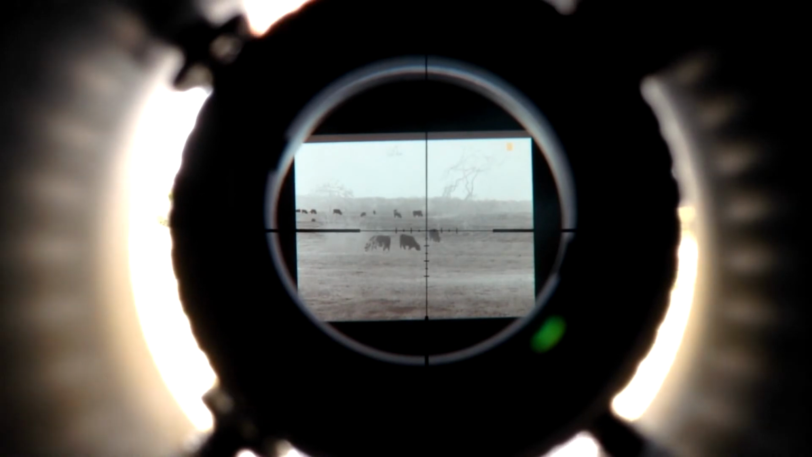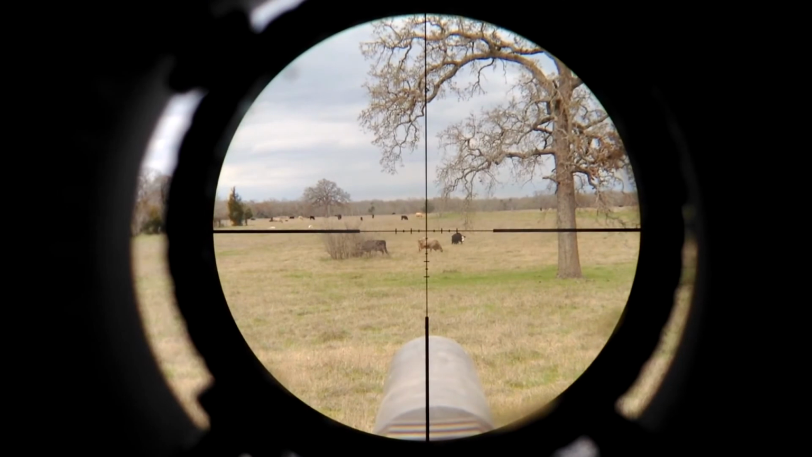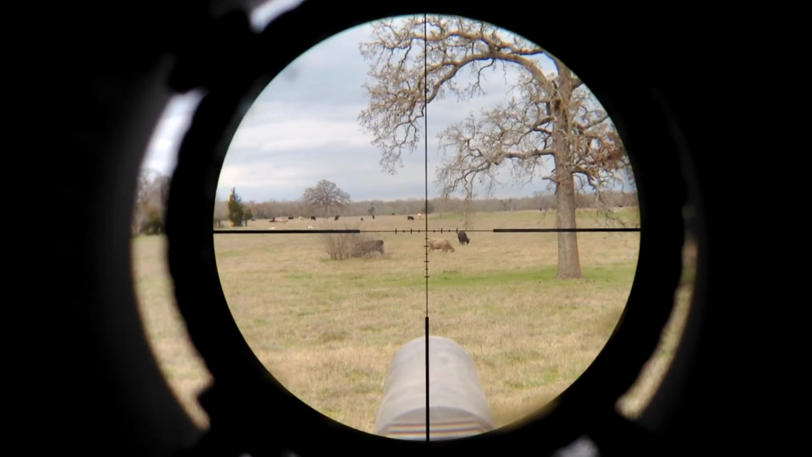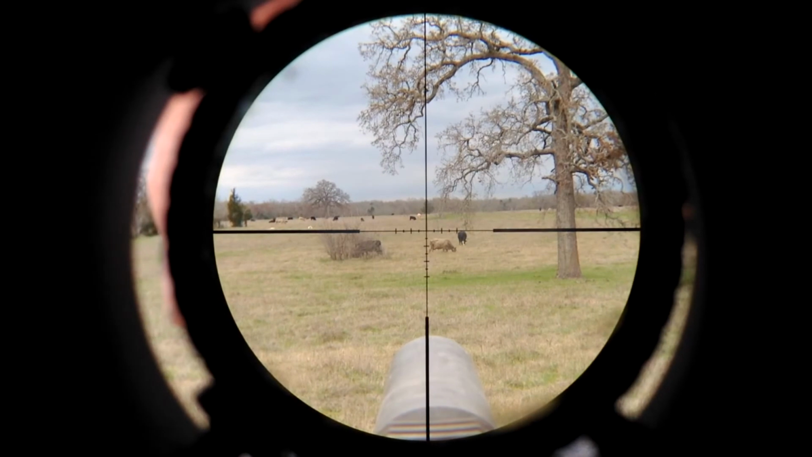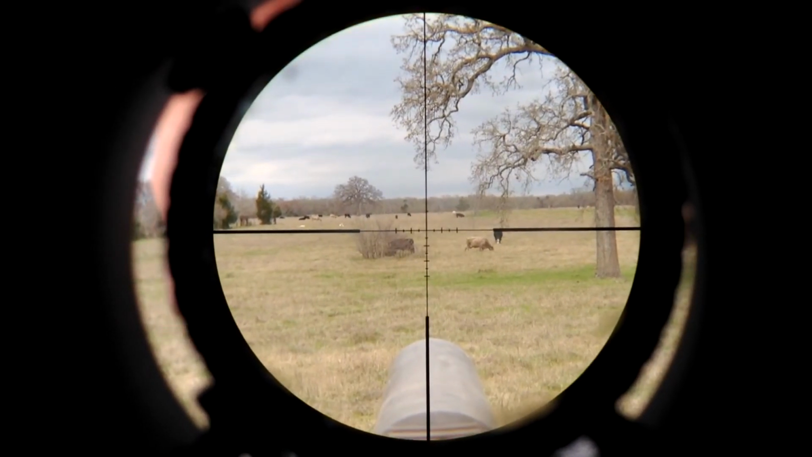Now what we're going to do is we're going to take the clip-on off, and we're going to look at them just through the scope. So this is 1 power. You can see my suppressor there. That's how wide this scope gets. I mean, at 1 power you can see in. Now these cows are at 100 yards. There's the cow that's behind the bush. He's kind of moved off, so he's a little bit more visible now.